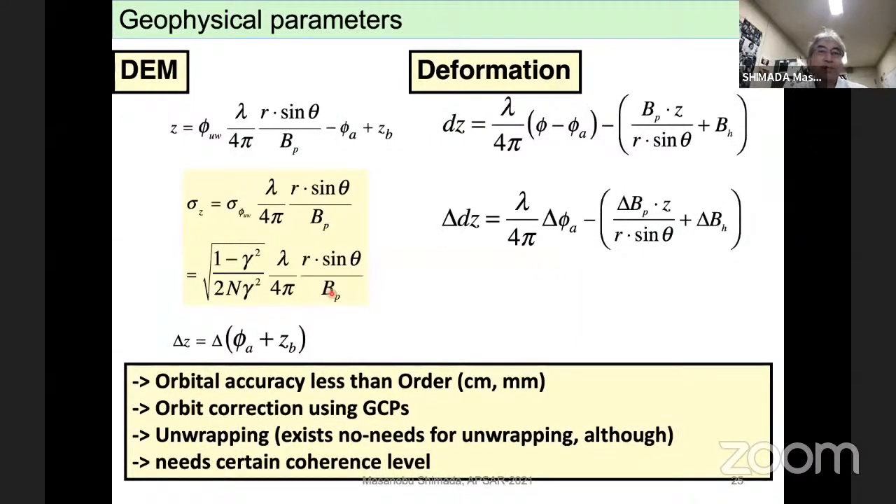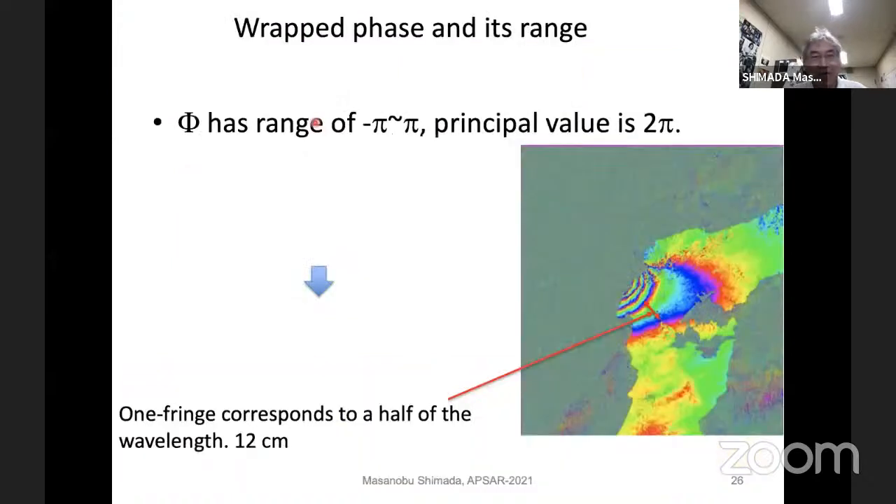And this is another very simple but very useful equation for the phase measurement, with deformation and digital elevation model, and the standard deviation of the phase. This is a summary of the equations. I will skip it because of time.